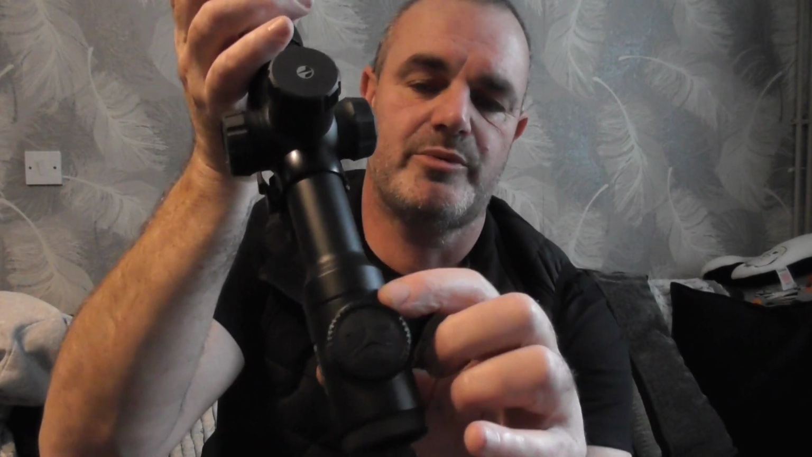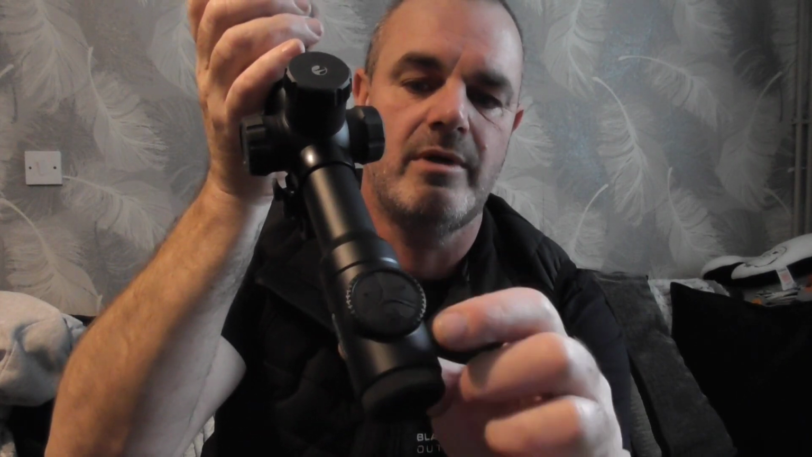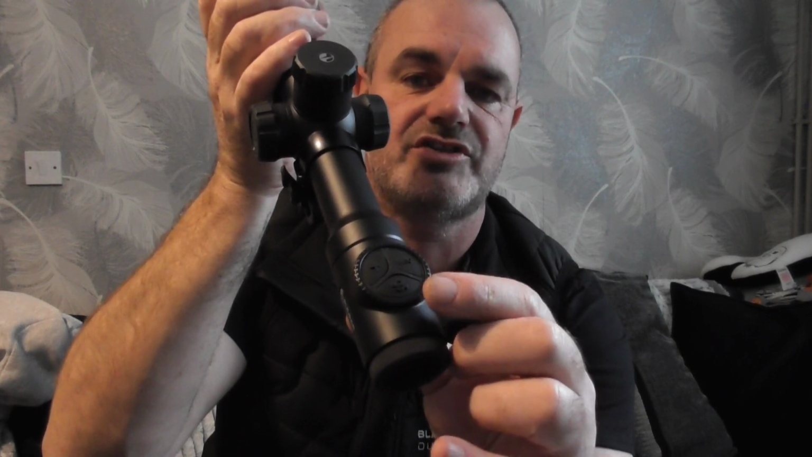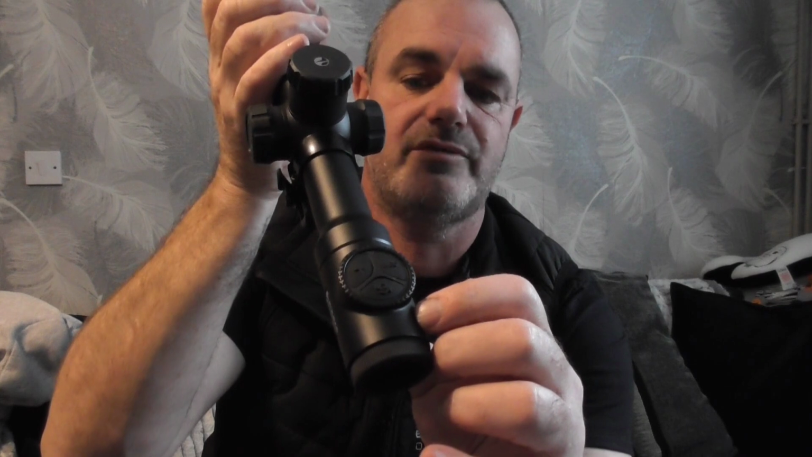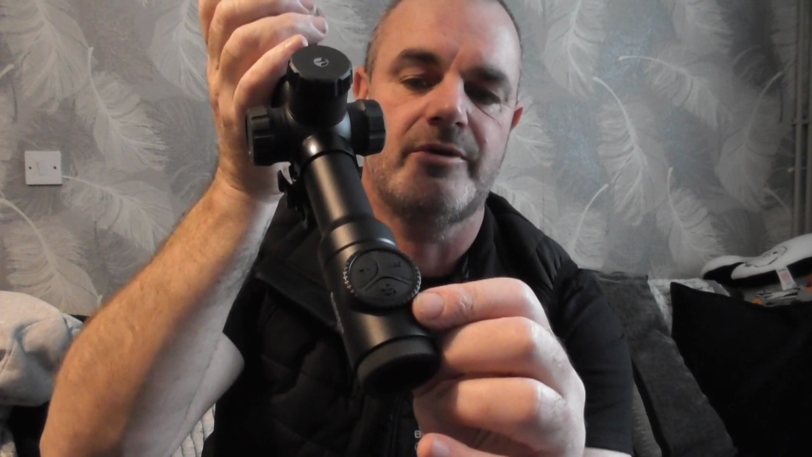The buttons on the top of the scope at the back, you've got the video and record. It records sound as well. The button at the bottom, if you push that, it changes it between thermal and daytime, the 4K camera. If you push and hold it, it activates the picture-in-picture mode.